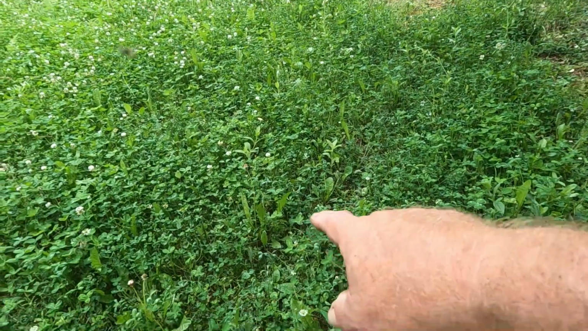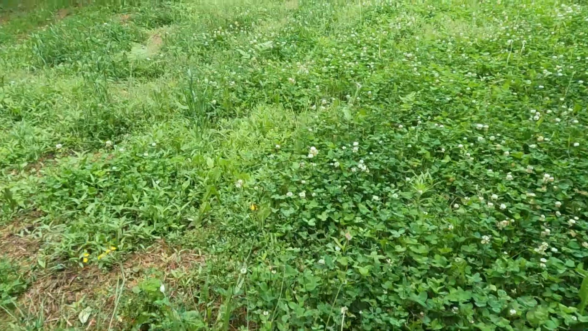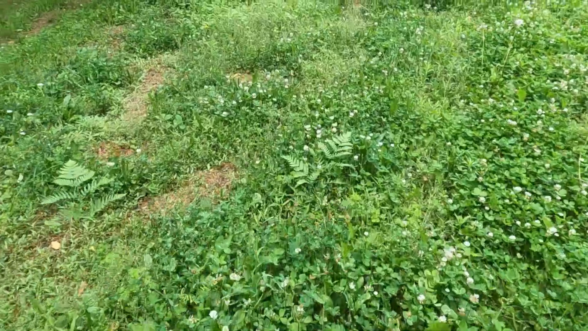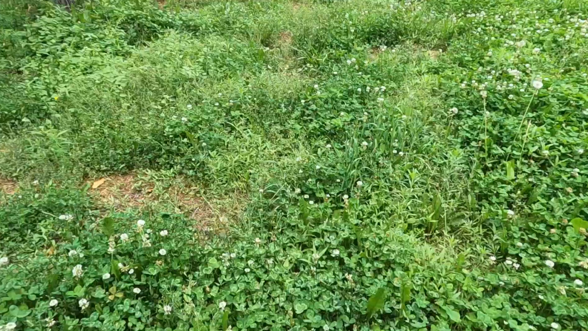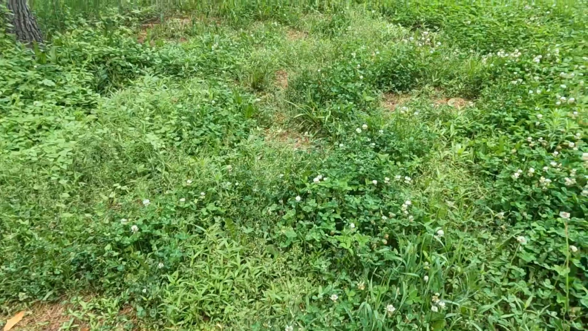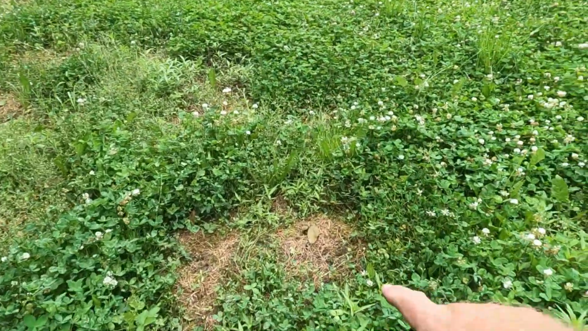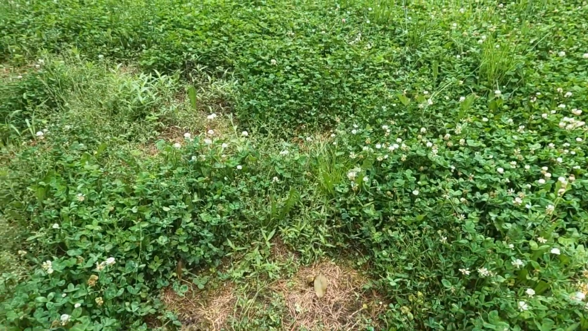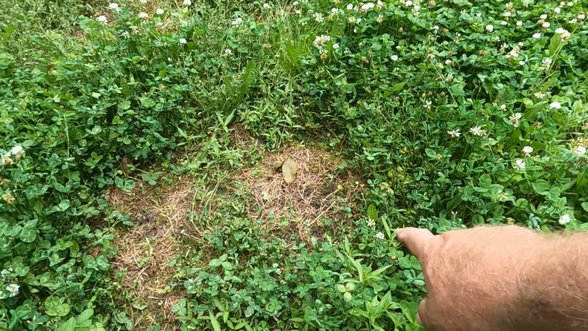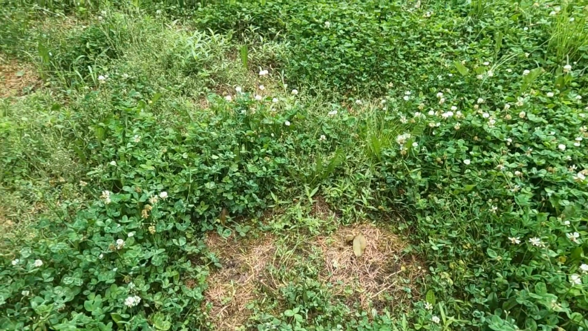Now I went and spot sprayed dandelions, but you can see I missed a whole bunch. Over here we've got some other type of weed growing. Here you can see where I did some spot spraying on some bigger weeds. Those were probably some big dandelions. So it takes a while for the clover to grow back in there. Right around where I sprayed, the clover kind of gets hit a little bit, but it will eventually grow back.